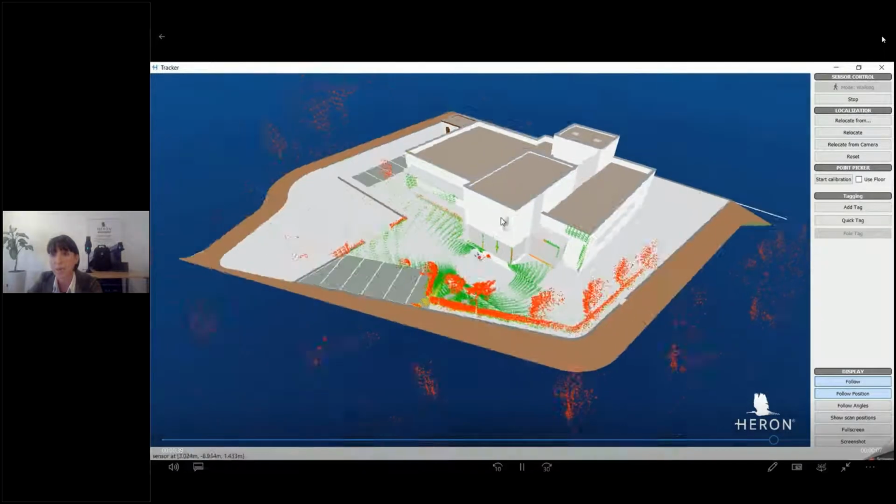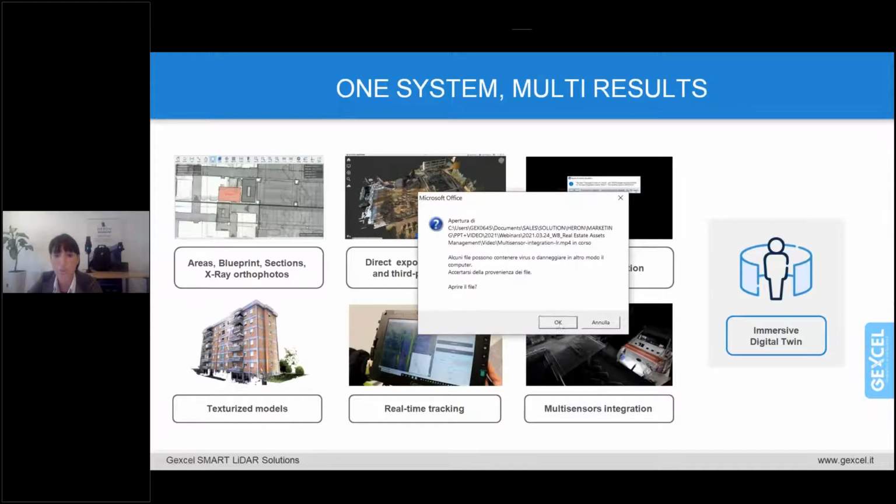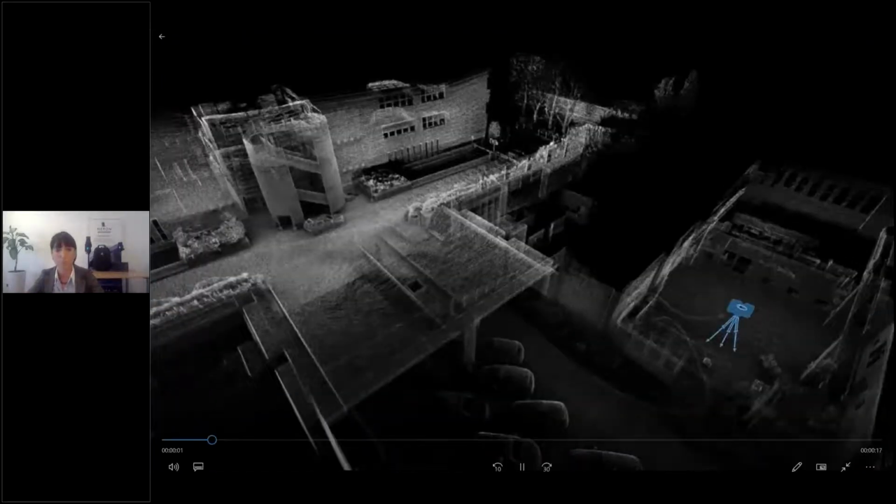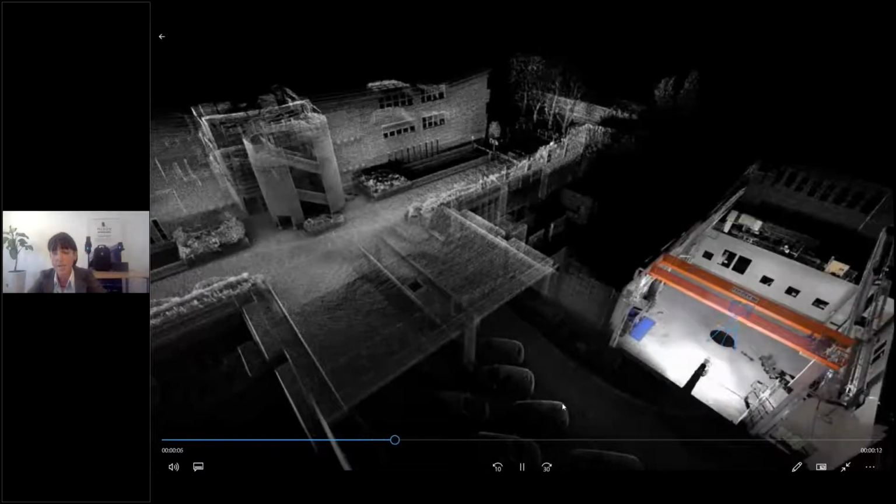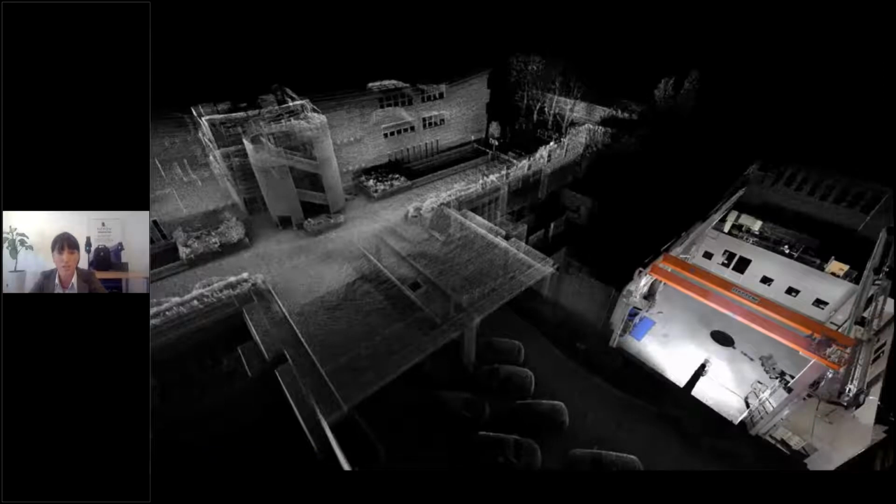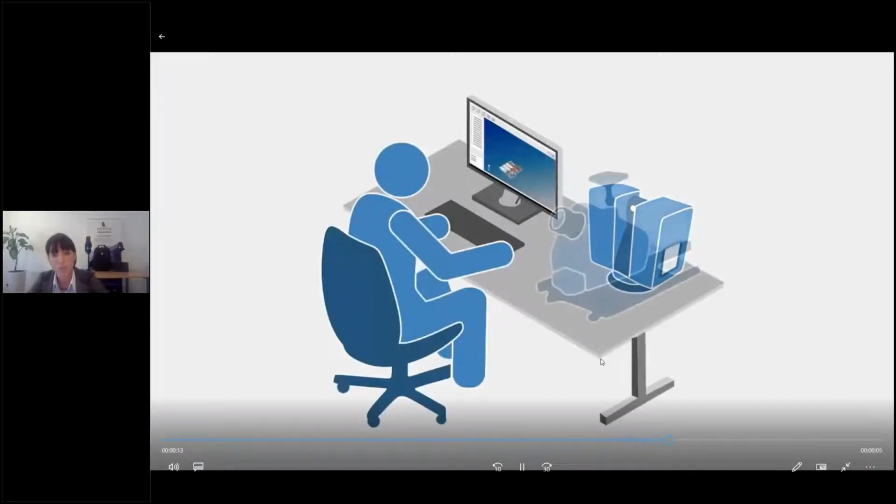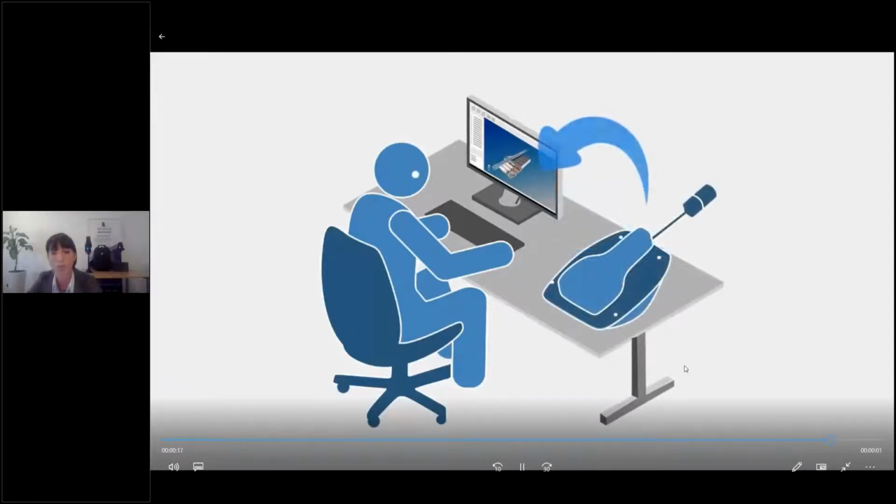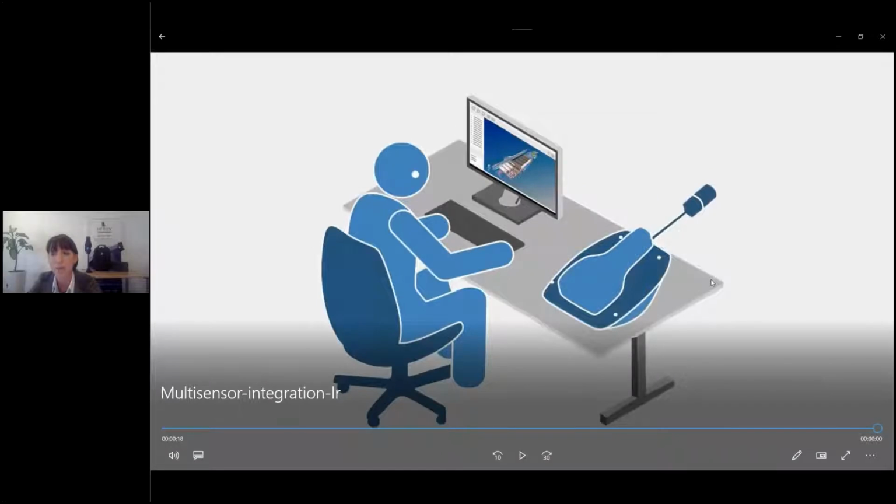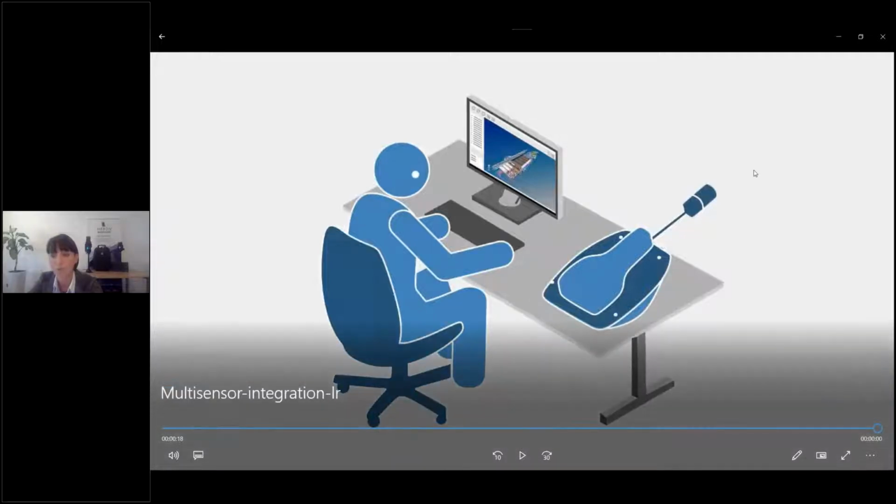Then we can also integrate several device surveys. So here, for example, we have integrated the HERON survey with the static laser scanner, or we can integrate also with UAV or any other kind of device in order to merge and to have a complete project in which you have all your different data.